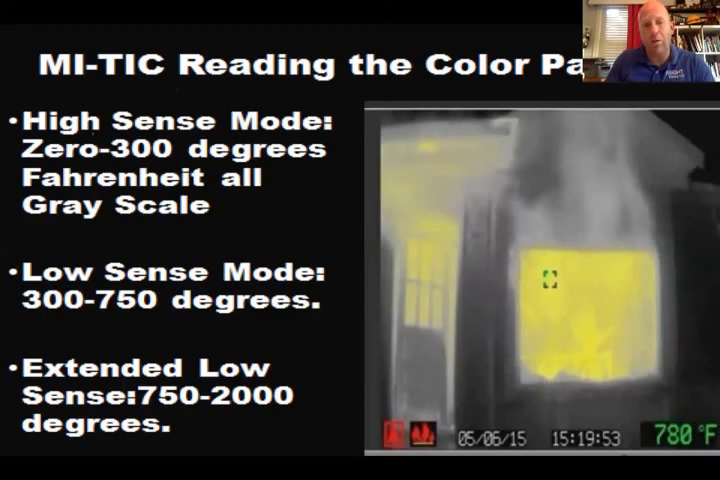And extended low is 750 to 2,000 degrees. Why do we need to measure that hot? I think we can melt aluminum at like 1,200. You know, our mass fails at 350. Why do I need to go up to 2,000 degrees? I'm not really sure why they've done that.